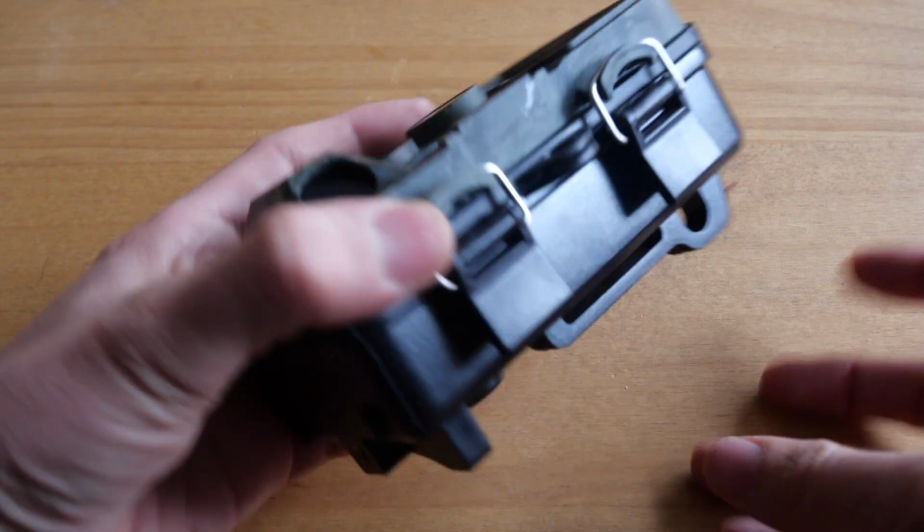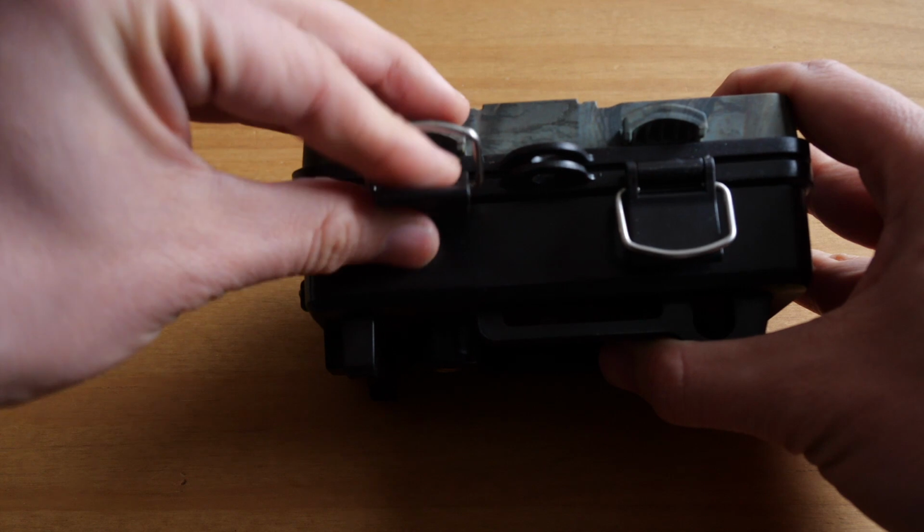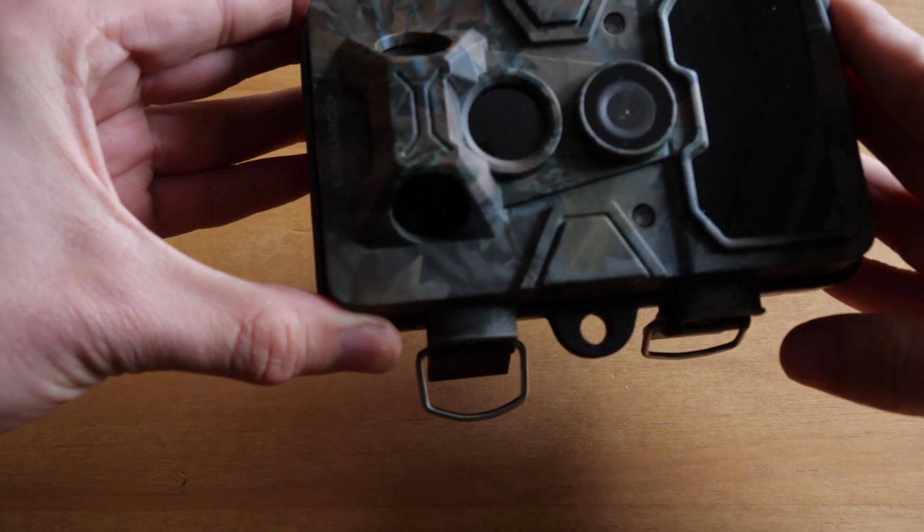Well, I think what we'll do is we'll open it up and have a look at how the settings are and see how easy they are to grasp. So to unlock it, you just push these clips up and then you can get into the camera. You've also got a little hole to put a padlock on if you choose.